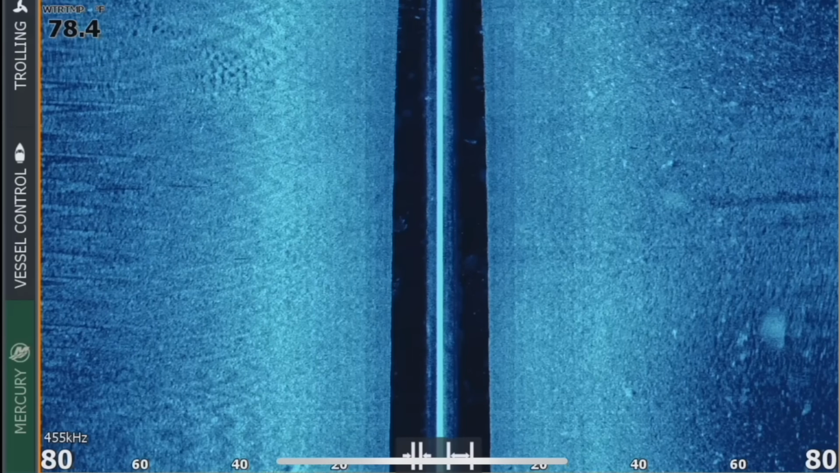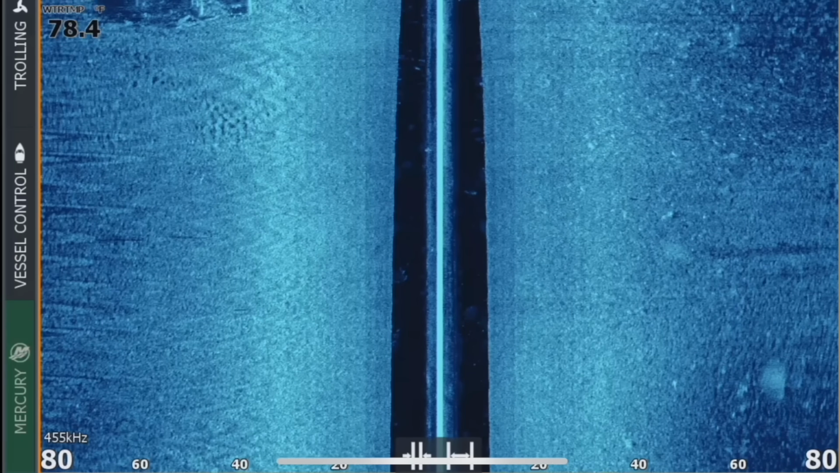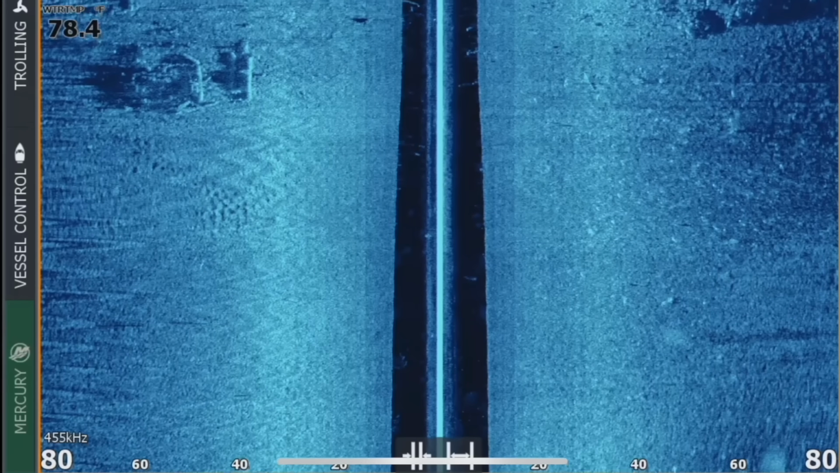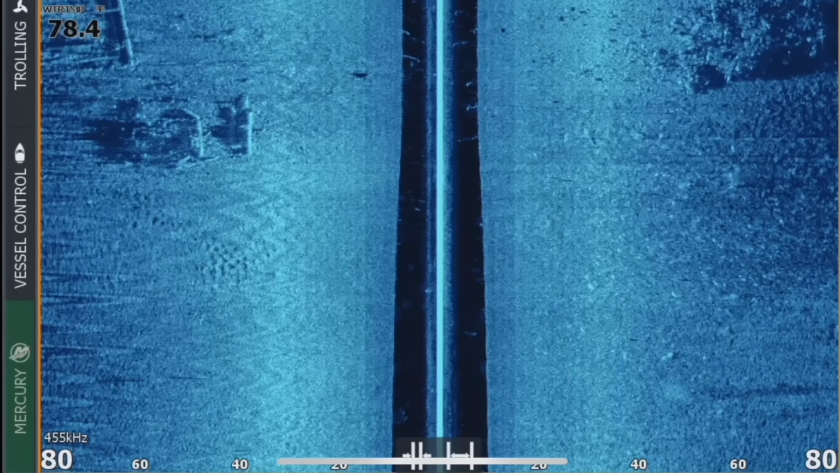Yeah, this is like the juice. So there is a ton of stuff down there to take a look at. Off to the right, there is a big shell bar. So that's what a shell bar or a rock pile would look like. That's just some old rubble. And then off to the left is actually that house foundation.